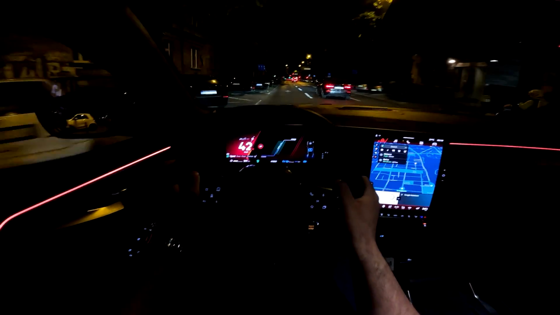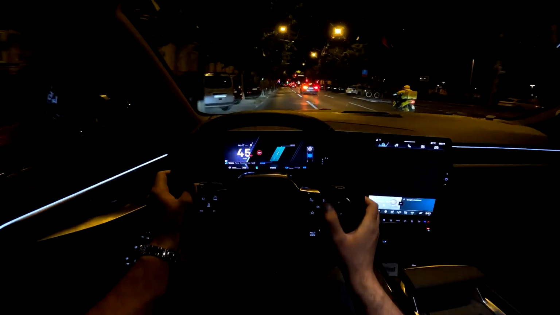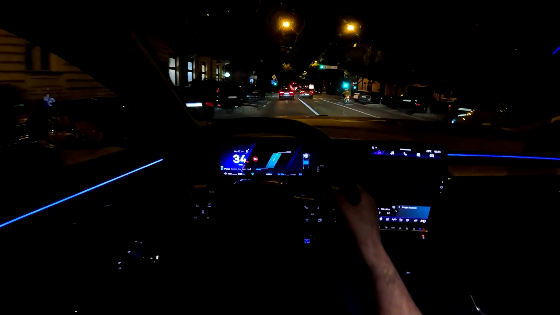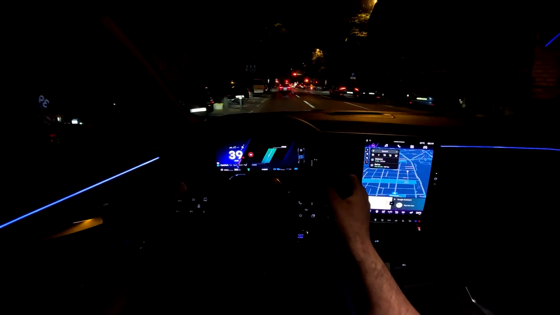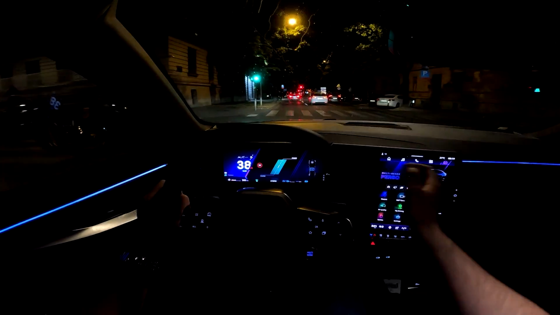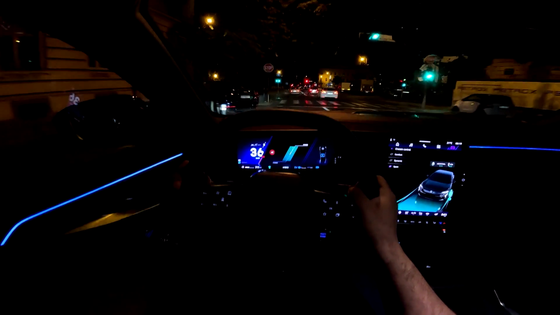So sport, of course, the red ambient lights. Then you also have the snow mode and the perso, so you can configure the modes. And also the car has got the special active suspension, and you can also configure that out here. So if you go to settings and for example set the perso configure, you have also the option here chassis control, and then you can have comfort, dynamic and sport.